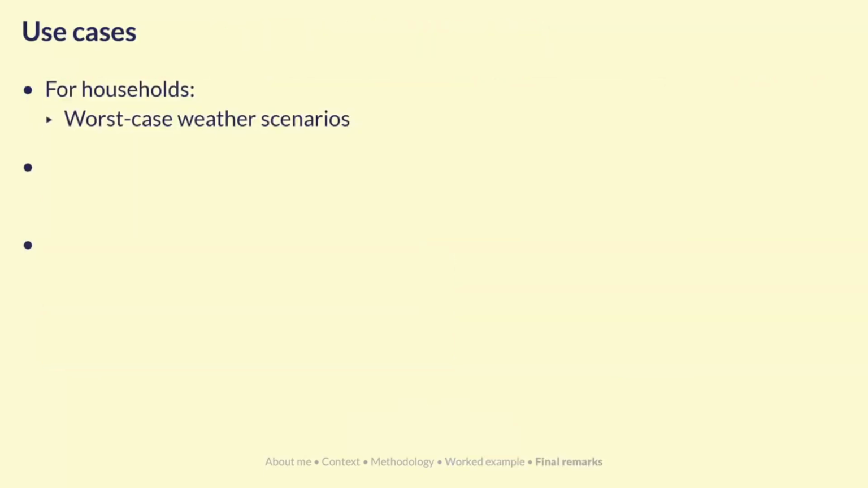So the use cases of this whole methodology for households, we can do things like estimate worst case weather scenarios. So we can look back at previous years and find the worst performing winters, and then run the whole methodology and understand how we might account for lower irradiance in winter.